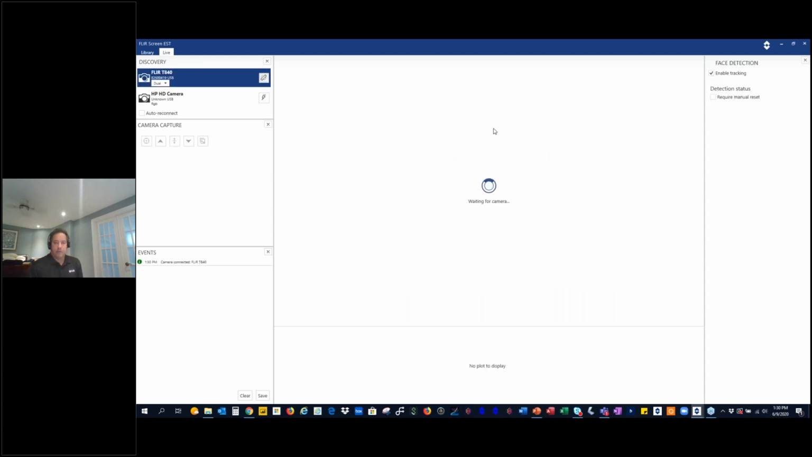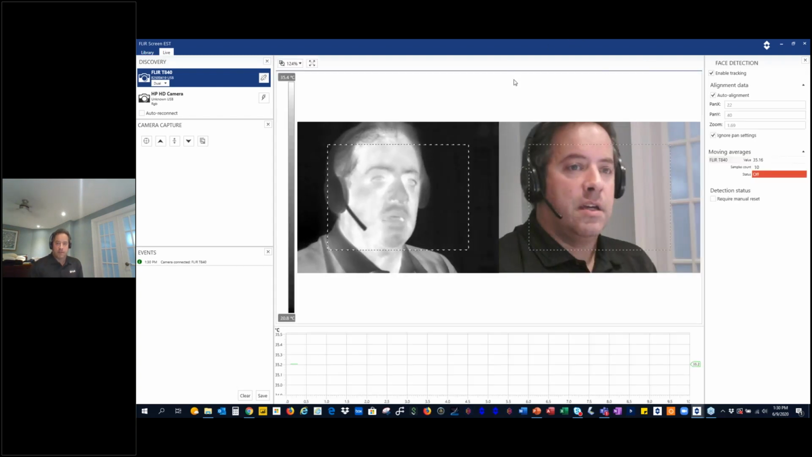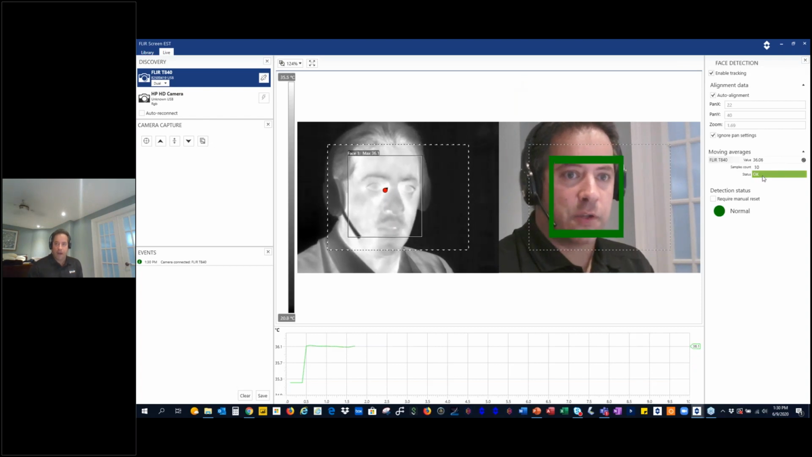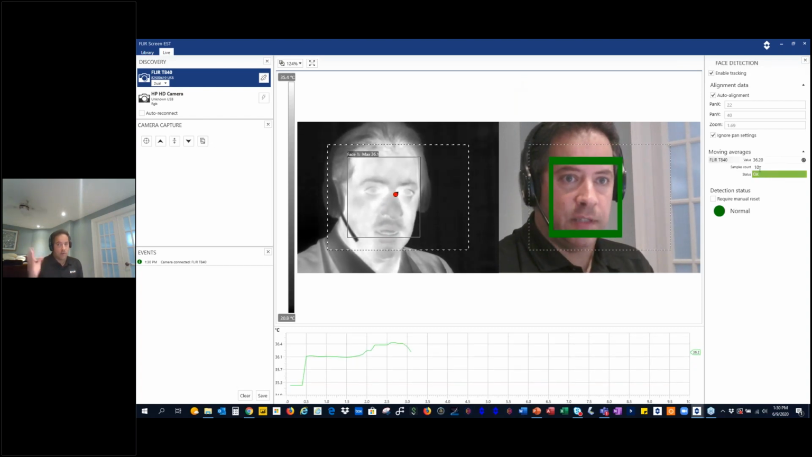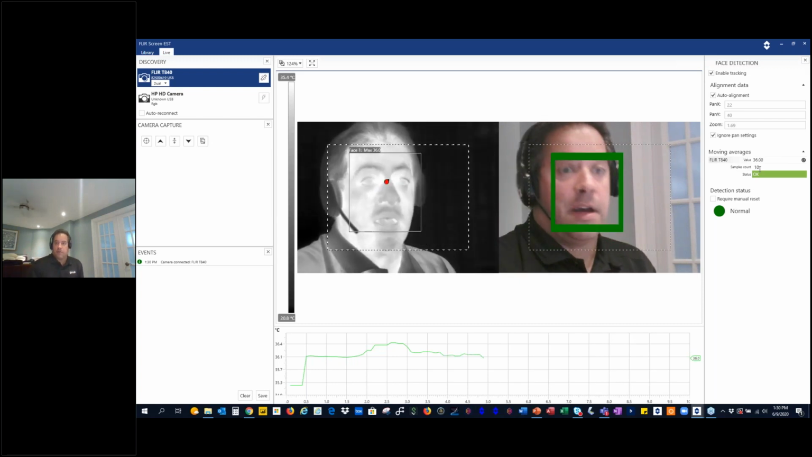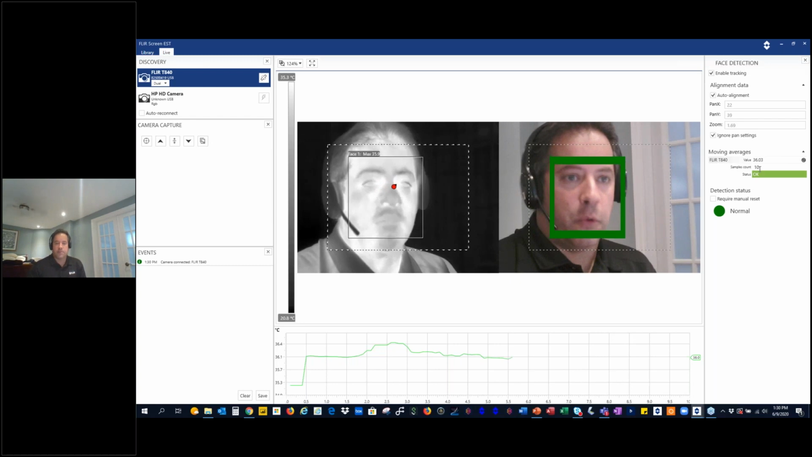So the software is multi-language. It can be French, English, or any. We have 21 languages on the software. This is the operator screen that you're seeing. Sorry, it's a little slow. It's doing its own auto averaging. I have it set to 10. You can set it to many. If you have 3,000 employees or something, you can put it at 100, whatever you choose to. We just put it at 10.